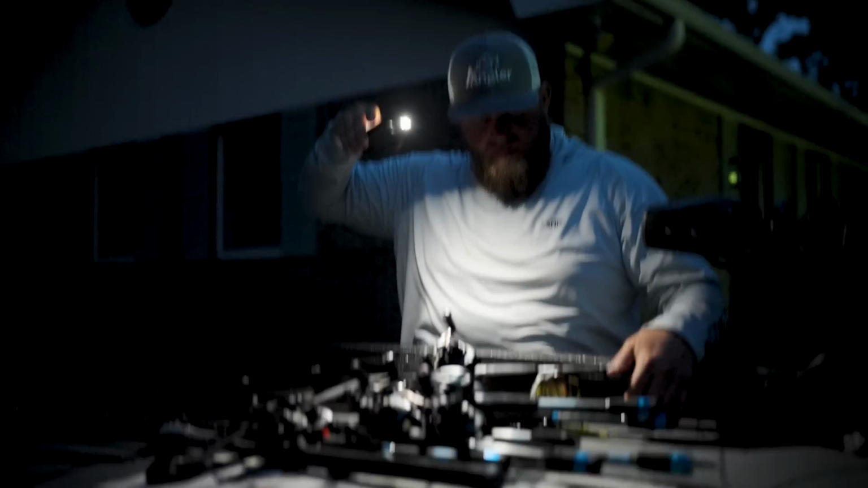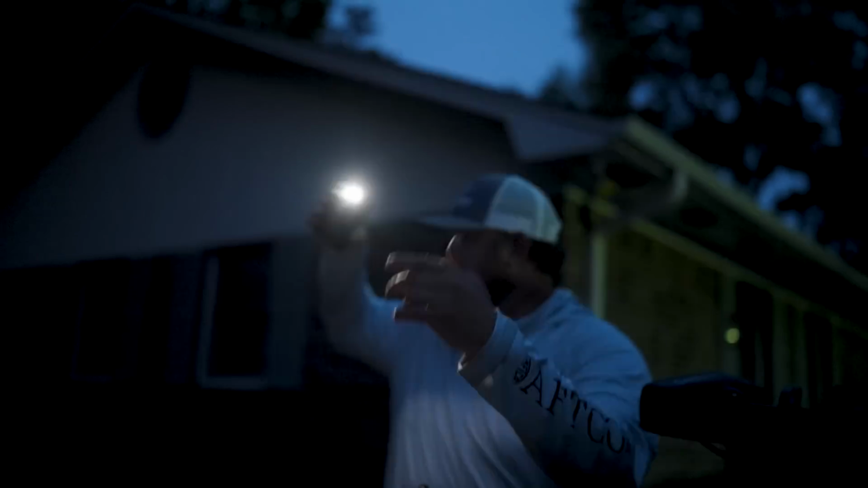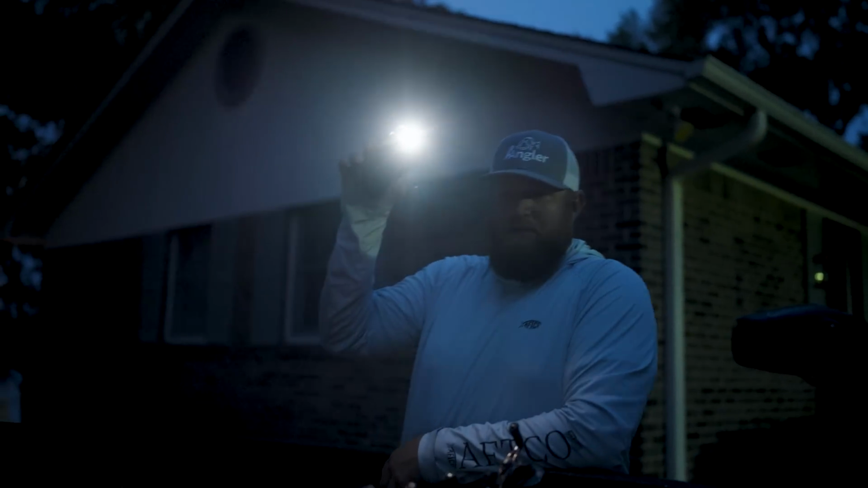How many is that? 3, 4, 5, 6, 7, 8, 9, 10, 12, 13, 14, 15, 16, and then one over there, 17. 17 rods.